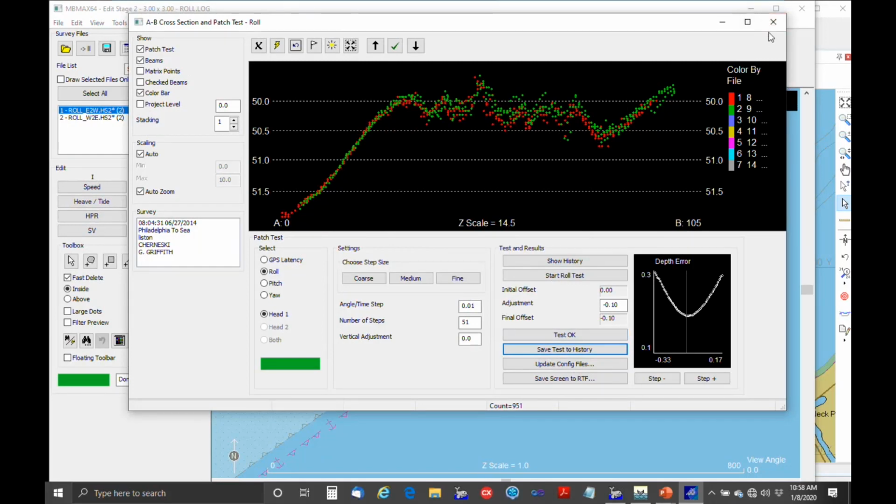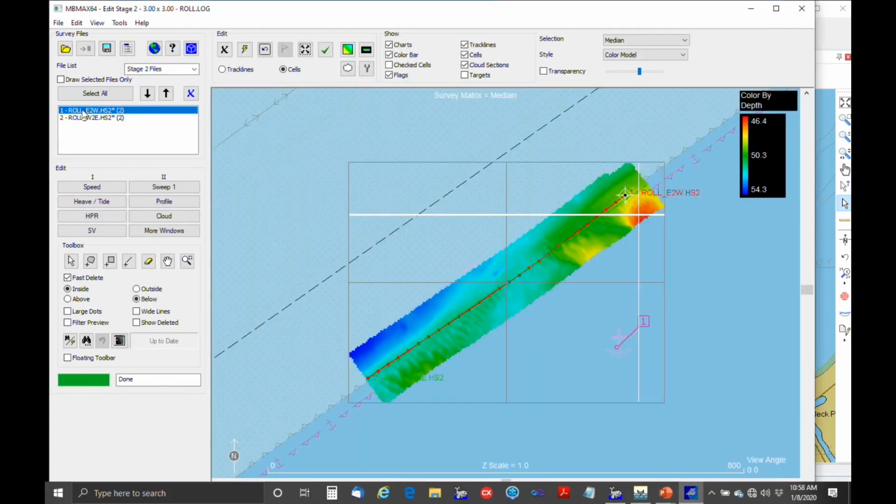Okay, so that's the roll test, and then the last one we're going to do is the latency test. So open up the files.